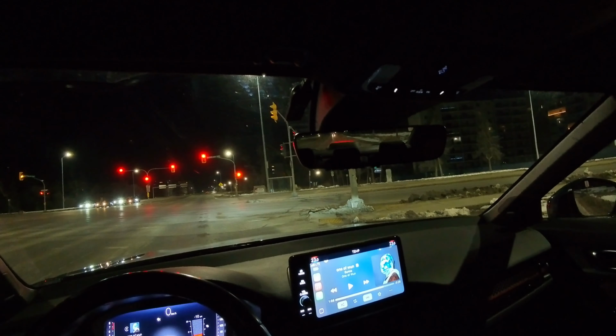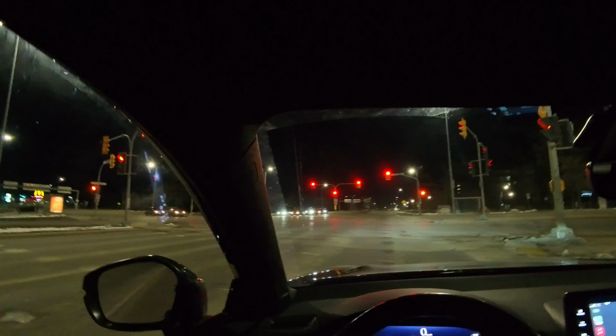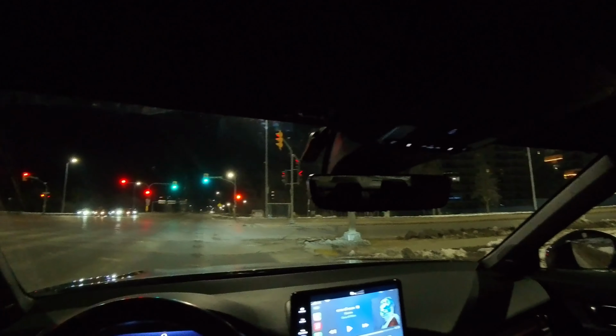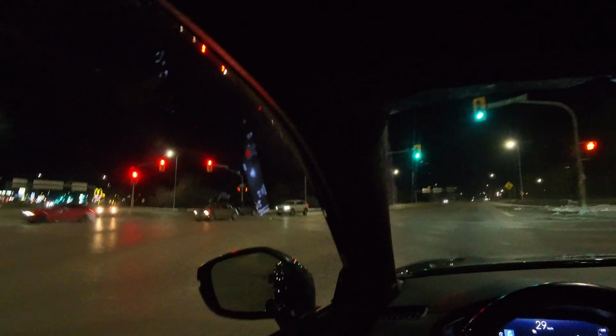So yeah, man. Got the heated seats. Kept very warm. I actually don't mind the fabric seats either. They're actually not bad, because in the winter where I live, if you have leather, it'd be very cold.